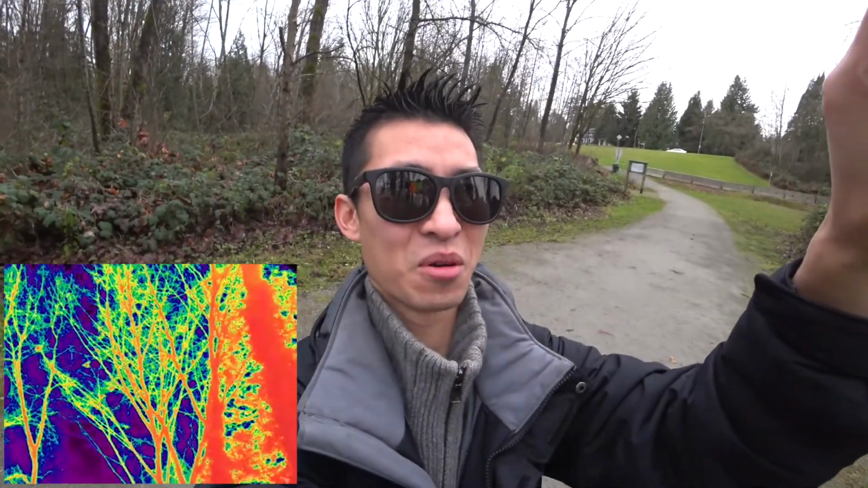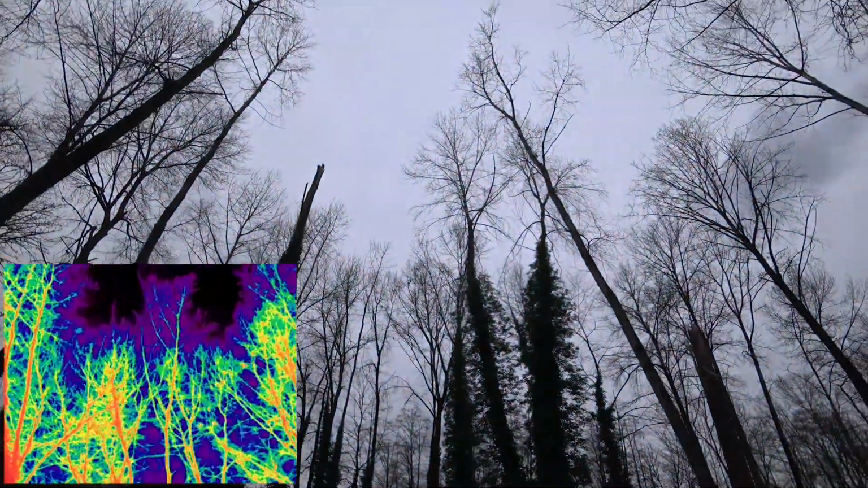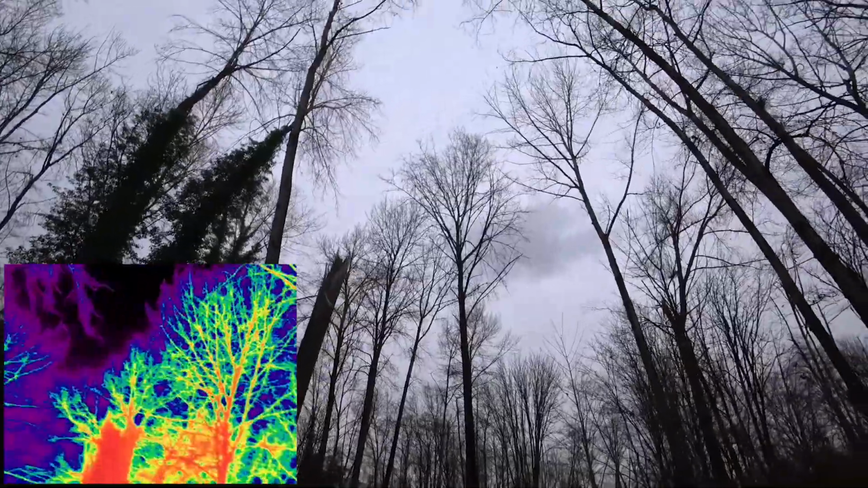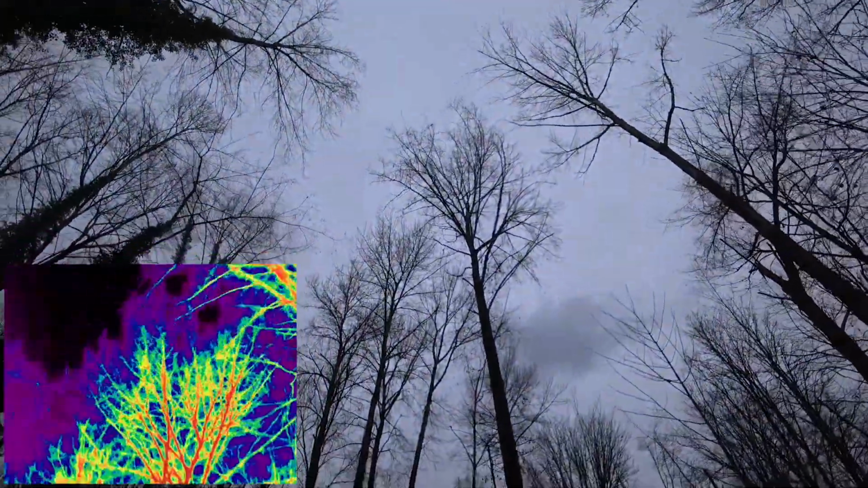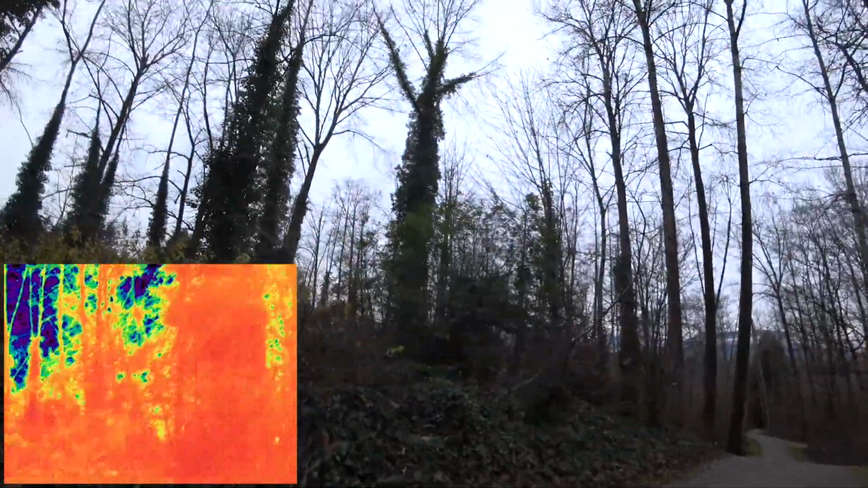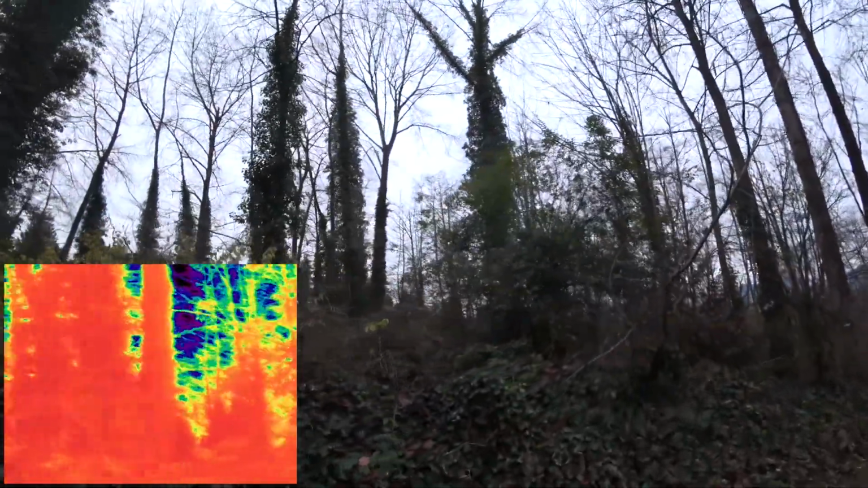To me, this color mode before, when I was doing the acrobats, this seems like the best for movement. Too bad I can't use this at the same time as my drone right now. And nope, don't see any other movements around the forest area there.